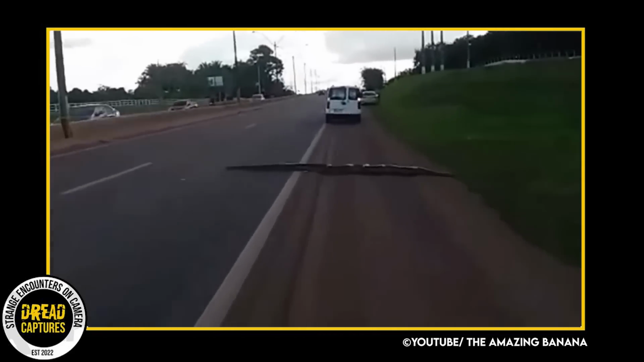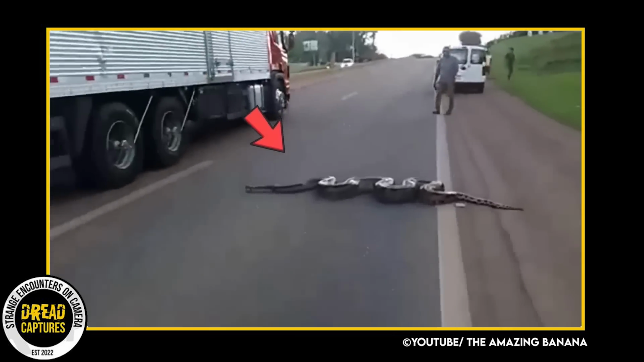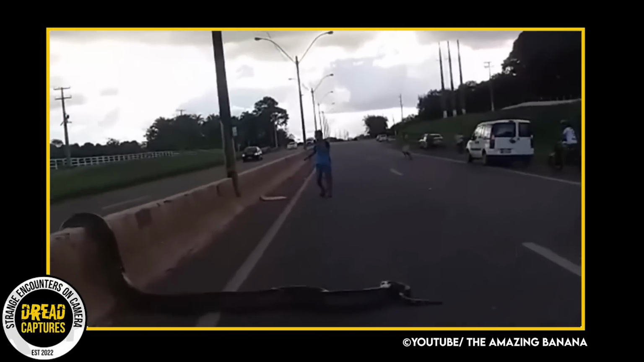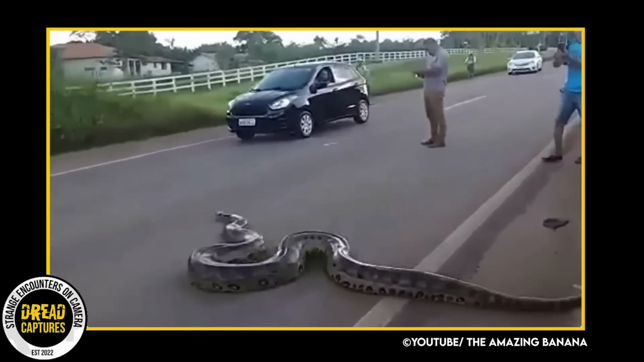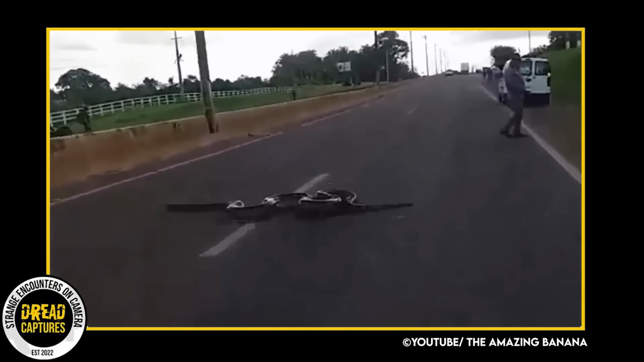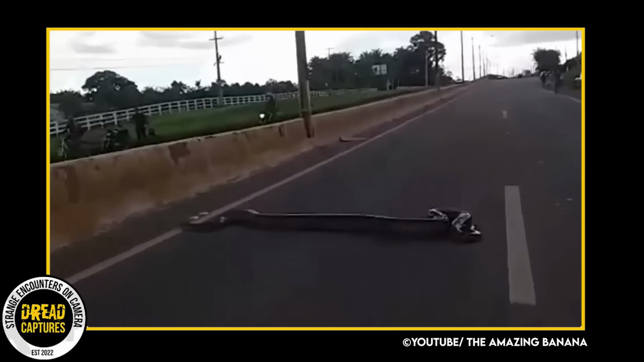Now, onto a real-life lawnworm, also known as the Anaconda. A video of a large female anaconda attempting to cross a road in broad daylight went viral on the internet. The incident on your screen took place in Brazil in 2019. People even got out of their cars to prevent approaching vehicles from hitting this massive creature. Can you imagine hitting this thing with your car?